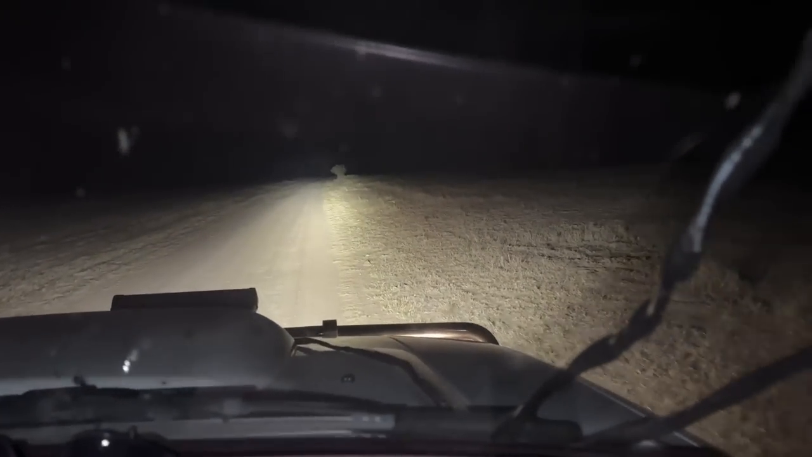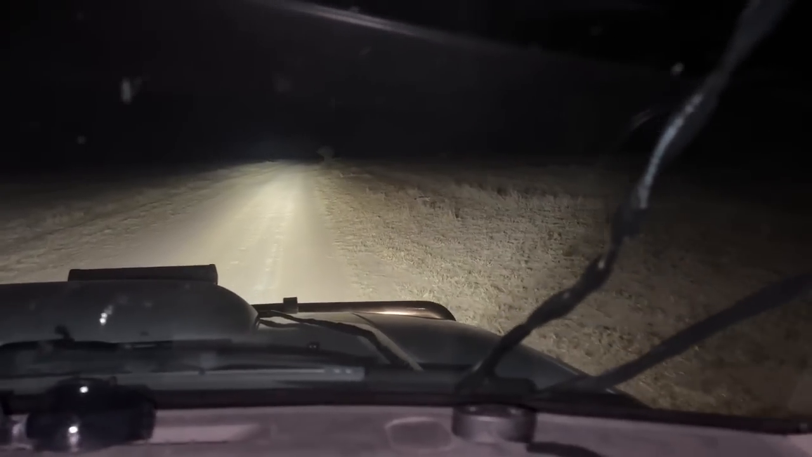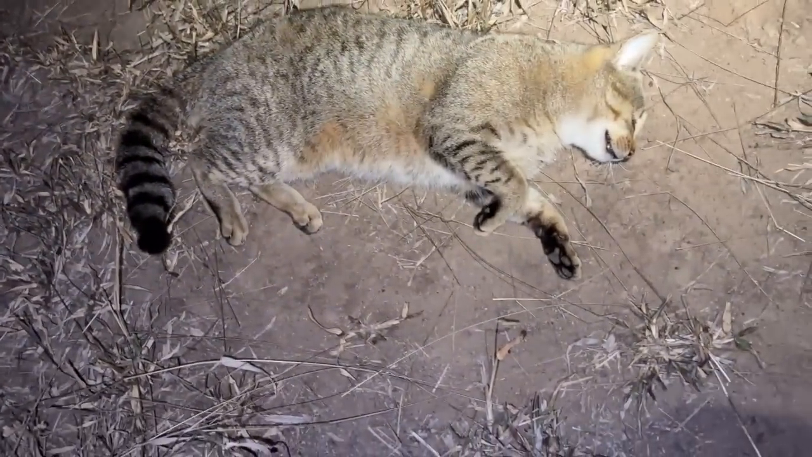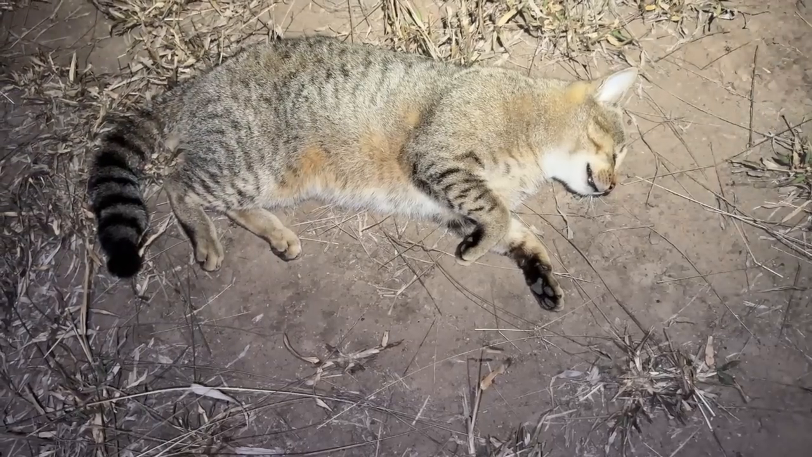Okay, so just driving down the track here, and I see the eyes in the spotlight, so I just switched everything off and drove in, and look what we have here. Well, I haven't actually seen a cat for a fair while.